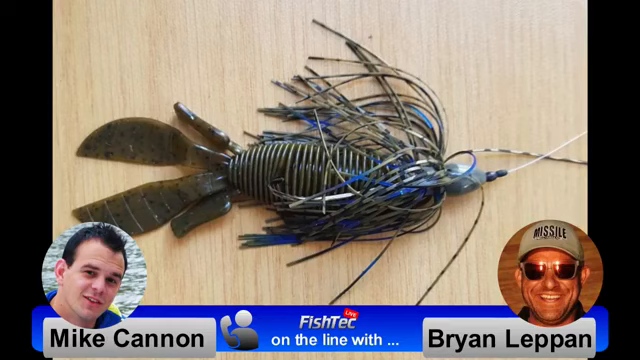It allows you to cover water quite quickly. And one interesting thing about it is, you need that weight to get through the cover. You can't sit there and shake it all day to try and get it to go through. So you need the weight to go through, but your fall rate also plays a role. A quick fall on that bait through the stuff gets a reaction bite.